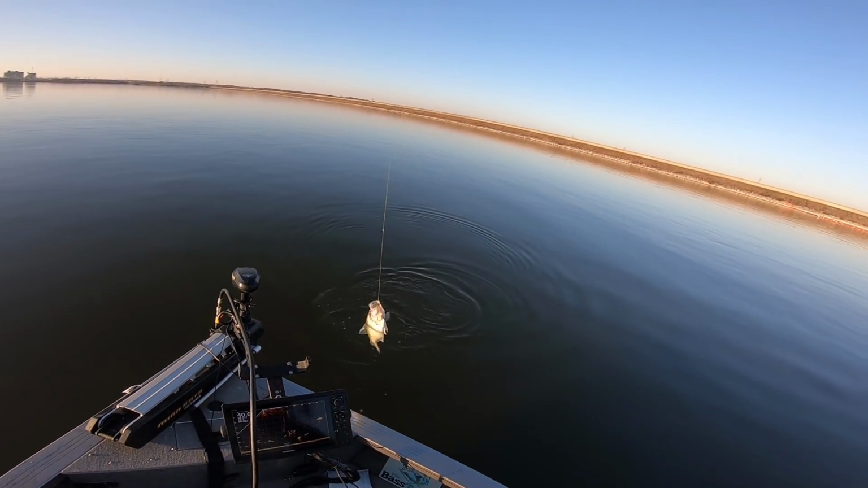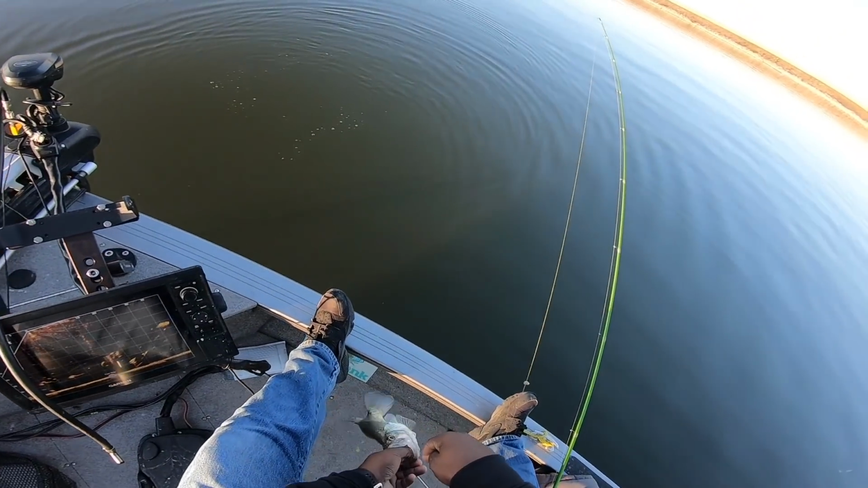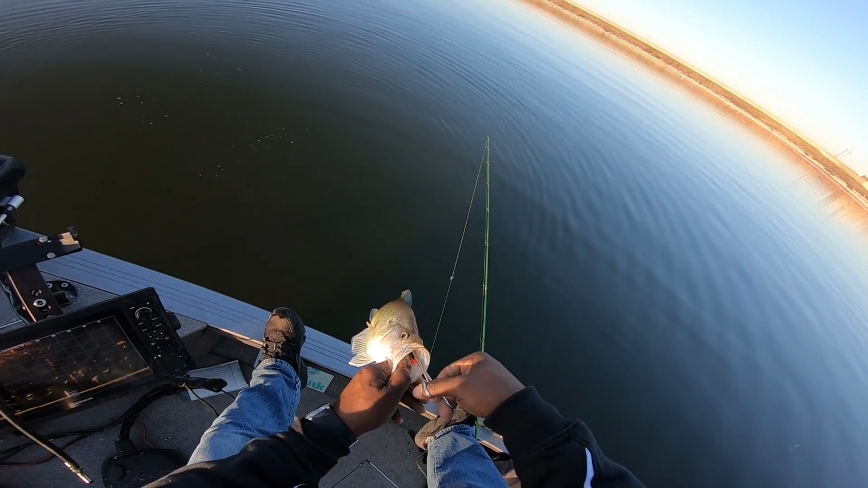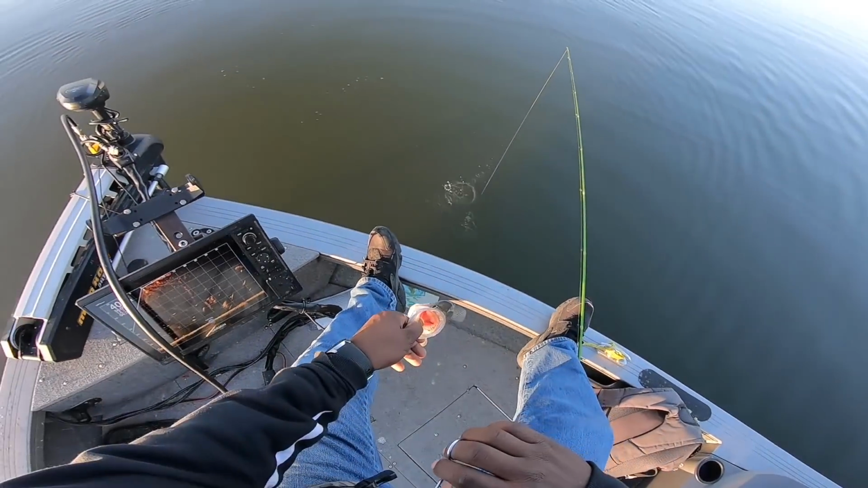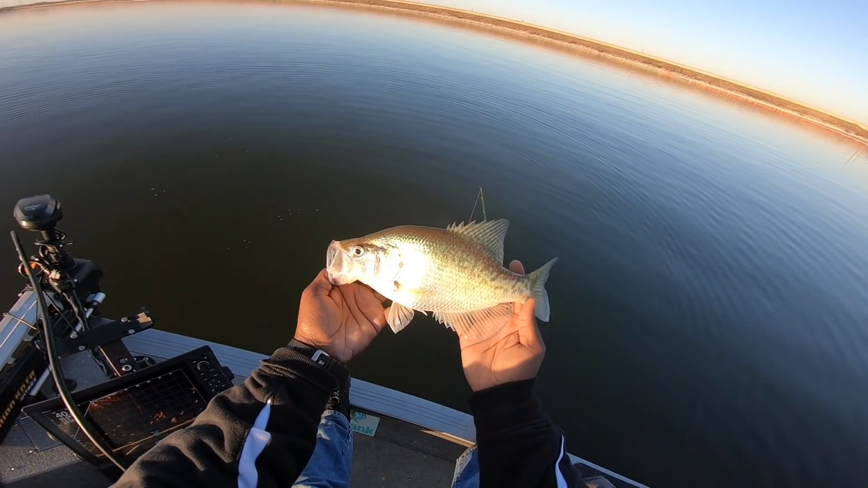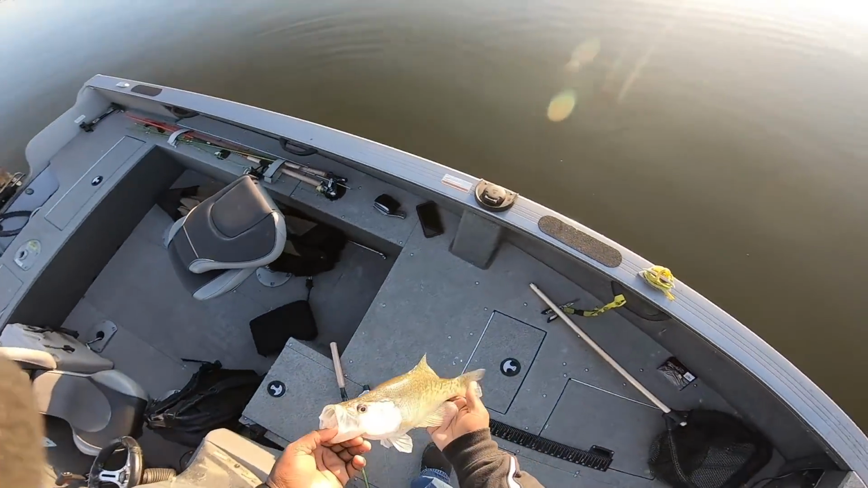Come on up here, big boy. Another big belly crappie, man. Look at the big booty crappie, man. Boy, thank you, Jesus. Let me tell you something. These crappie, man, look at that. Somebody look at this. Somebody come and look at this. Fishing Ken showing them how to find them in the deep.